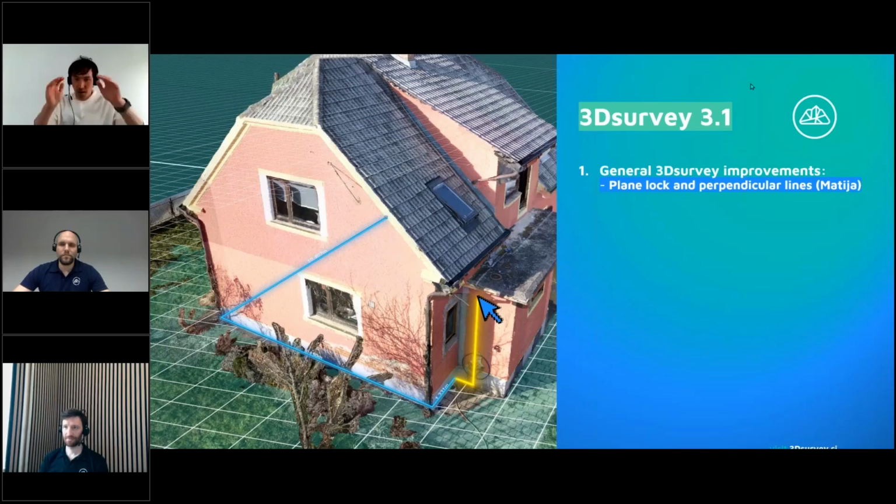First, I would like to show you a complete list of what you're going to see today. Point number one of general 3D survey improvements is definitely plane lock with perpendicular lines. This is a definitely top-notch CAD function, which is available with this latest version. So I would say if you are using CAD till now, the new experience will be much better. You will be able to design lines and points that you were not able to design before, and you will see all this in my presentation. Yes, after I go to the general view.